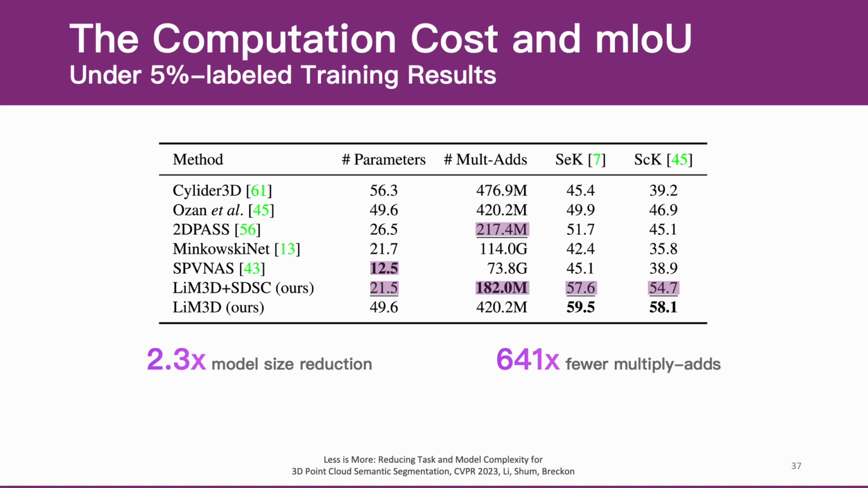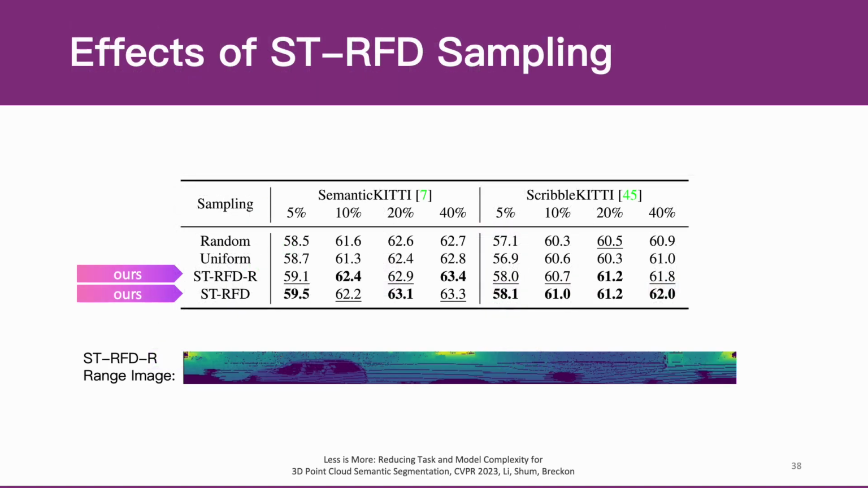We illustrate the effectiveness of our ST-RFD strategy by comparing our method with two widely used strategies in semi-supervised training, that is, random sampling and uniform sampling. Whilst uniform and random sampling have comparable results on both validation sets, simply applying our strategy improves the baseline results.